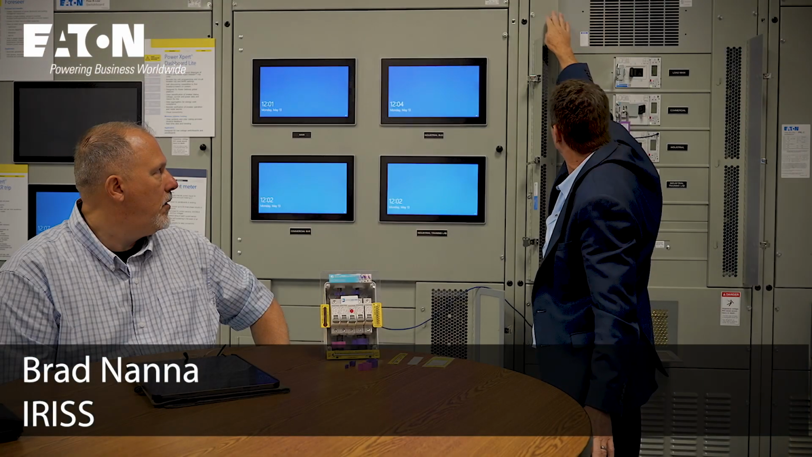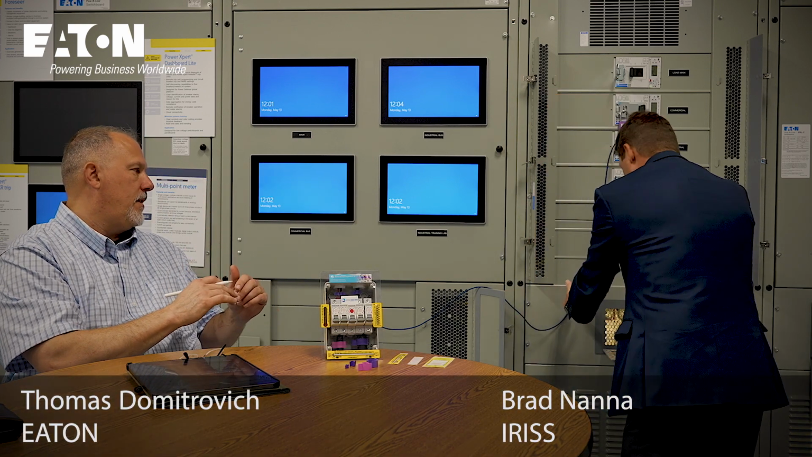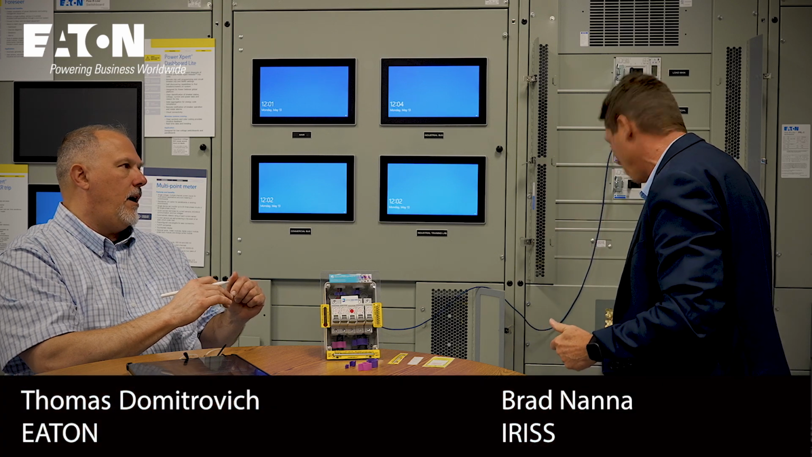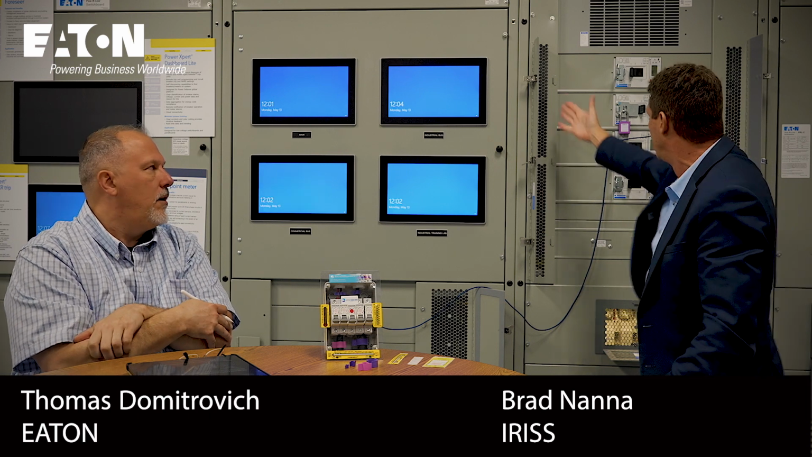Why? I'm taking off 1, 2, 3 bolts. You're replacing the entire panel, as opposed to taking the panel off, cutting it, getting the window. So I'm talking maybe a 1 hour installation for the window, and there's nothing wrong with that, as opposed to a 10-minute one.